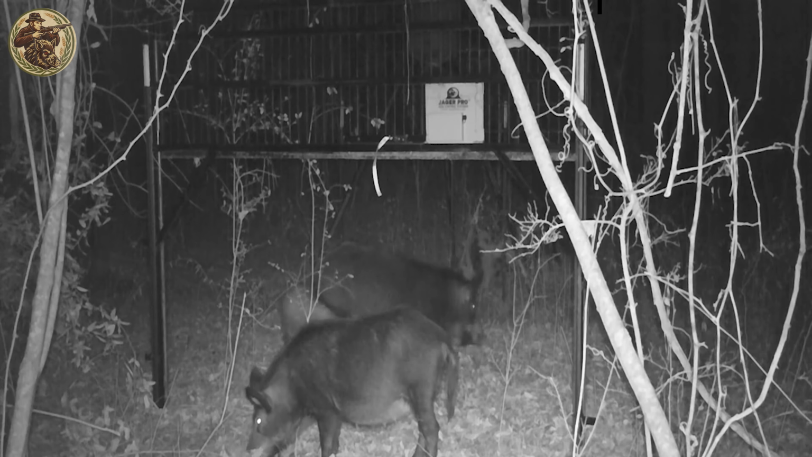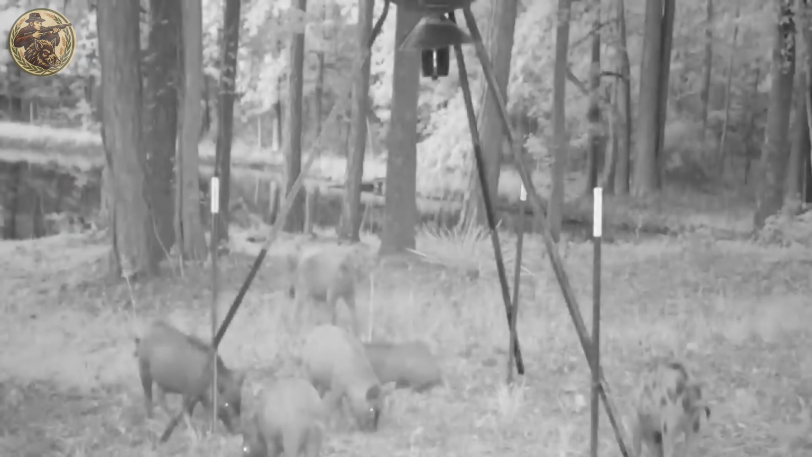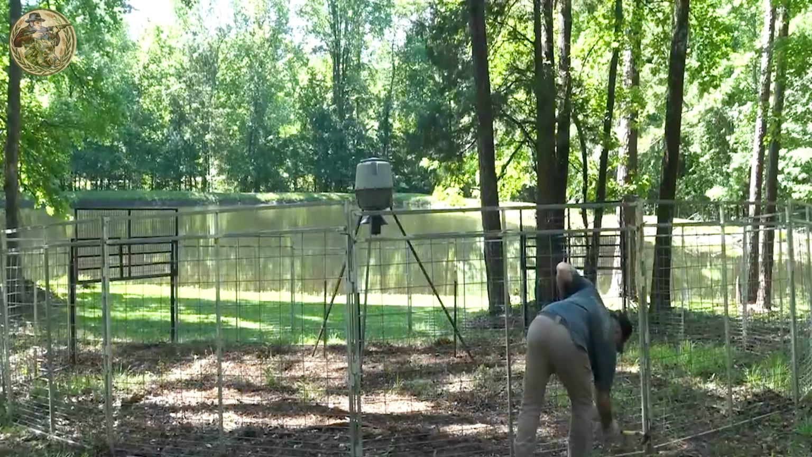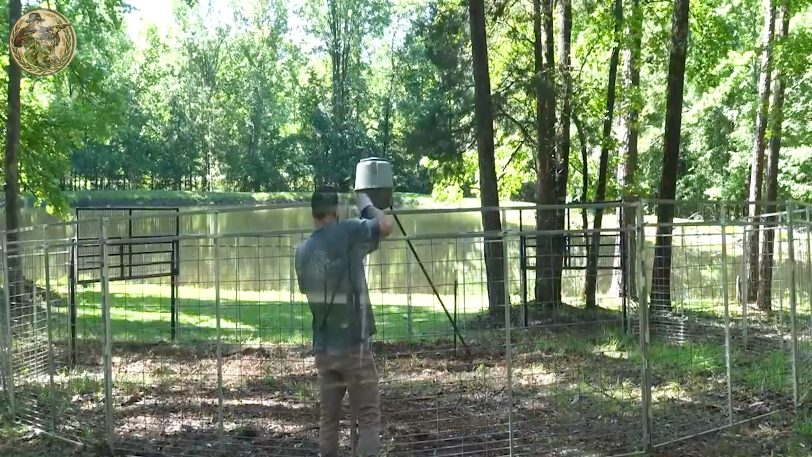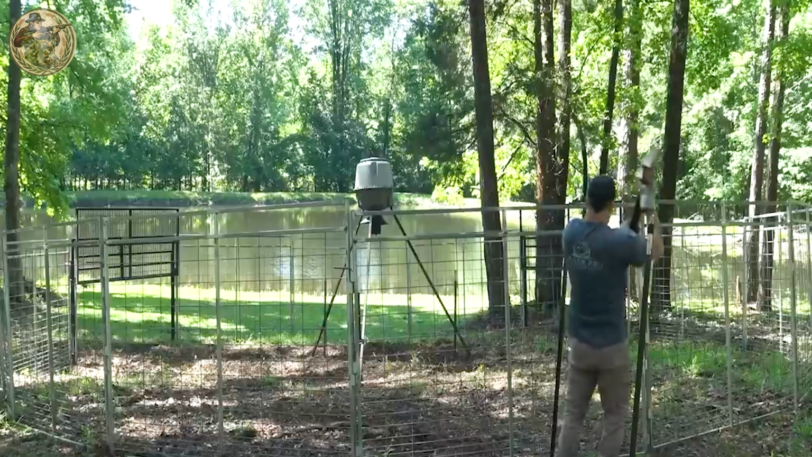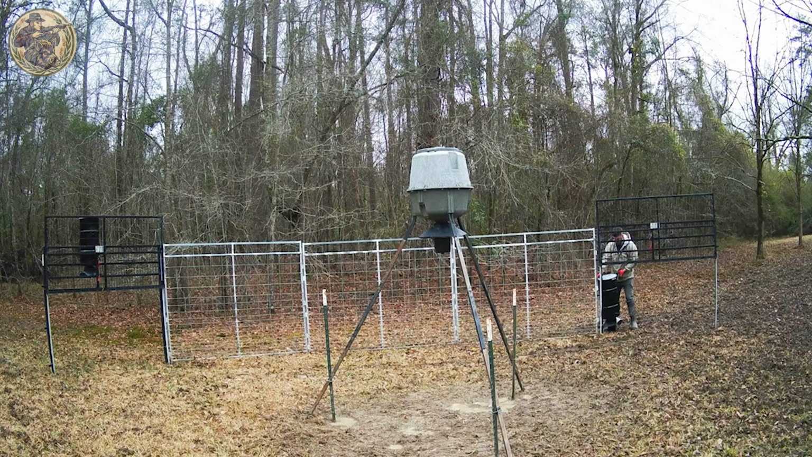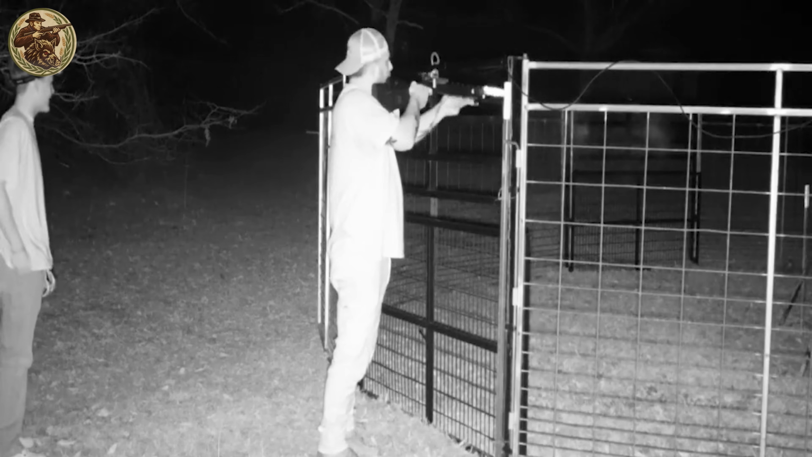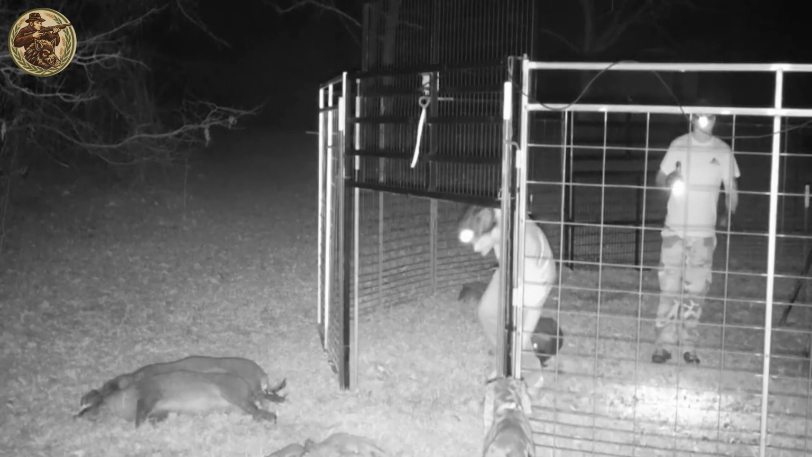Setting up these traps takes precision and experience. Hunters must calculate placement carefully and check each unit regularly to keep operations running smoothly. With proper upkeep, a well-built cage trap can last 5 to 7 years. Unlike traditional hunting, which targets one hog at a time, these traps can capture entire sounders in a single sweep. According to the Texas Wildlife Service, this method saves farmers an estimated $75 million in losses each year, a major victory in the ongoing fight against feral hogs across Brazos County.